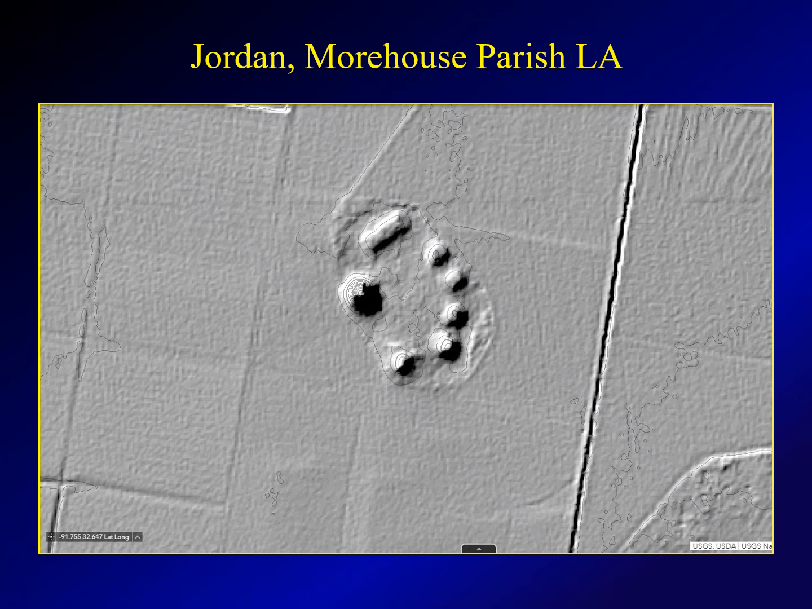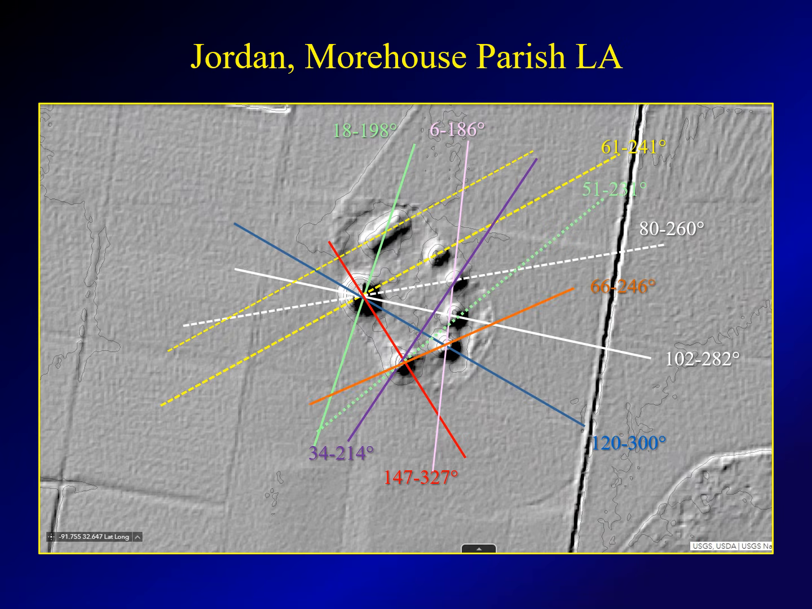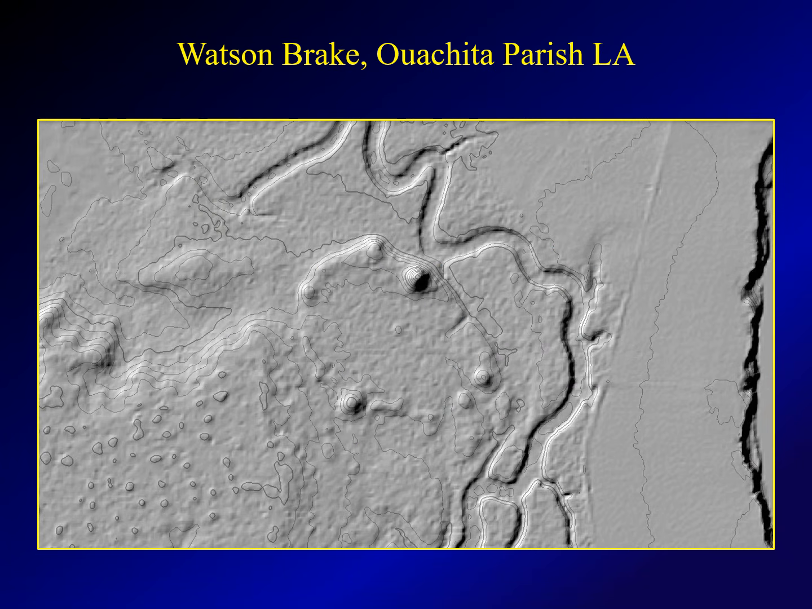Again, if we go back to the Jordan Mounds in Morehouse Parish, Louisiana, try to figure out what possible alignments are here. You can come up with 6 alignments, all centered on the big mound on the west central side of this mound group. But there's nothing to say that you can't line up some of these mounds on the east side, an additional 5. So possibly you could have 11 different alignments from this mound cluster.